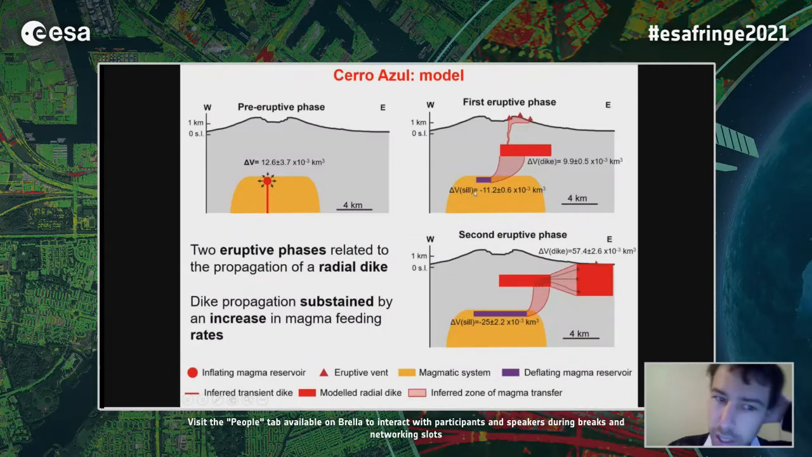So our results suggest that in the 7 months before the eruption, there was the arrival of new magma within the magma reservoir of Serra Azul. Then this new magma was lost by the magma reservoir during the first eruptive phase and was transferred to the radial dike with the opening of the summit eruptive fissures, which were probably just a consequence of the overall upward propagation of magma in that area.